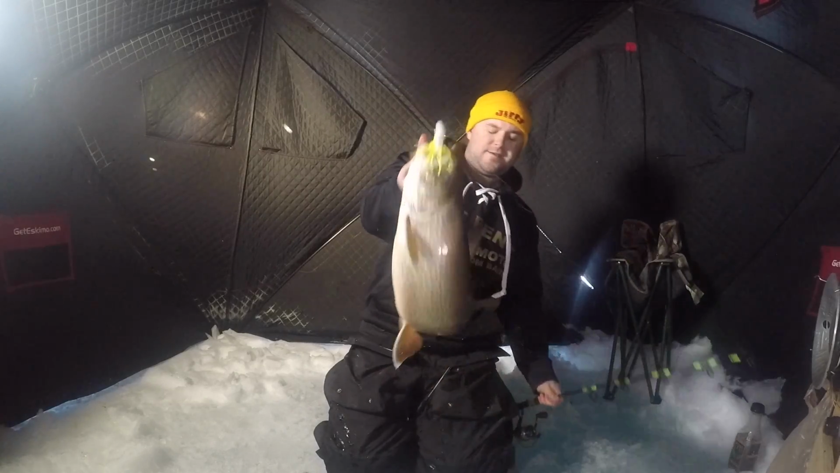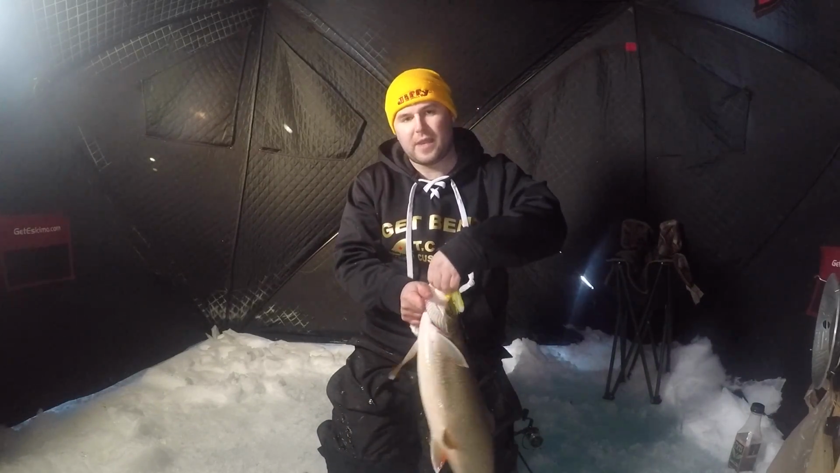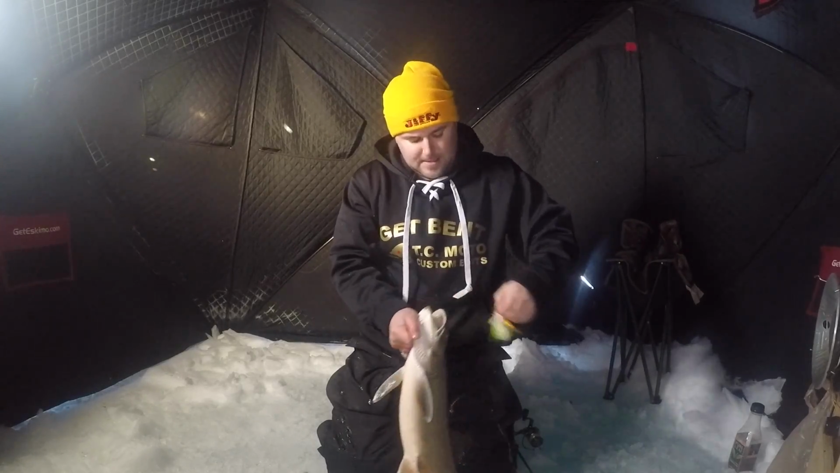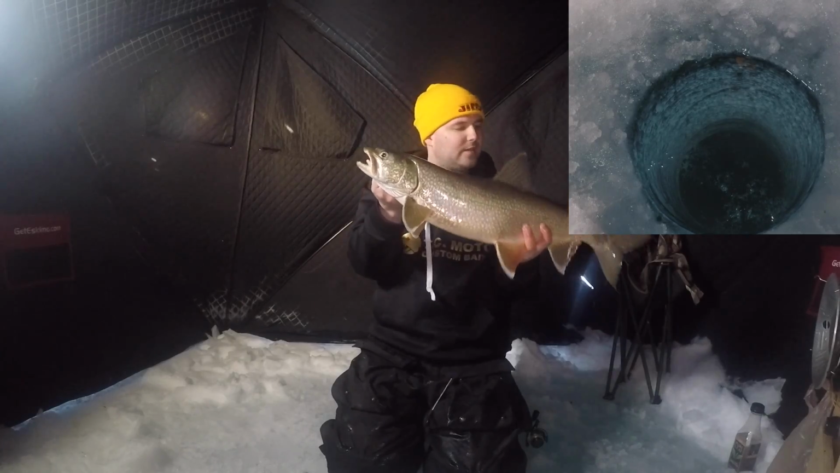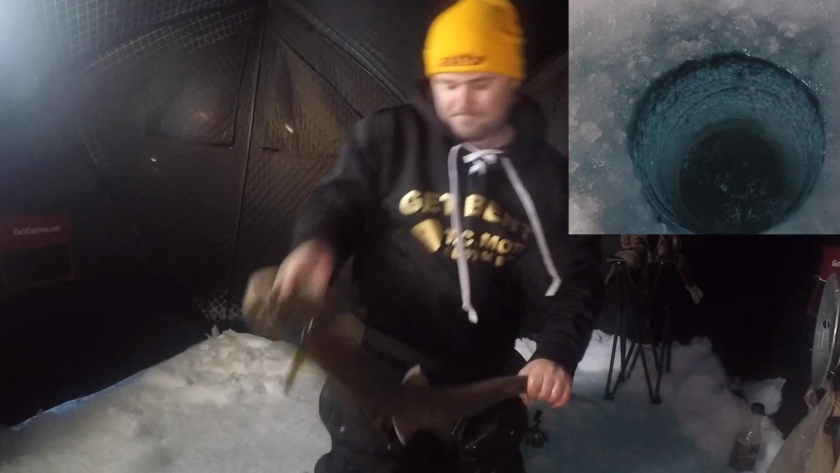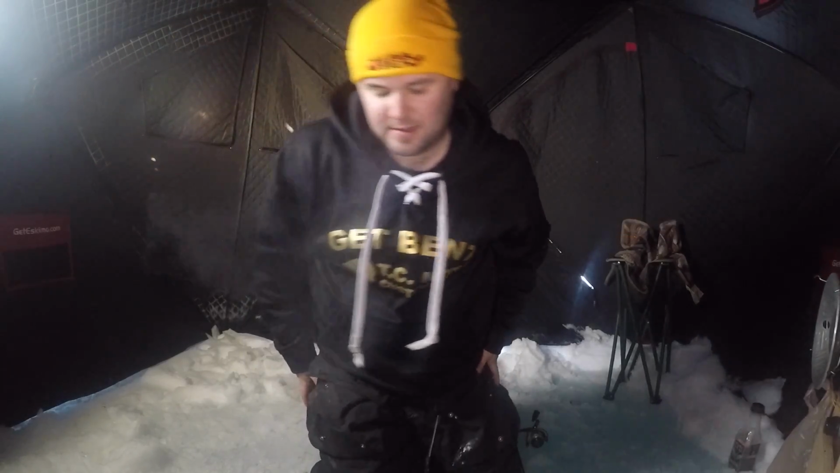Another beauty. Yeah, I just picked it up off the bottom. I had it sitting there while I was packing up. Yeah, that's a nice trout. We'll get him back in the water here. Good way to end the day. Nice healthy release. What an awesome day it was today.